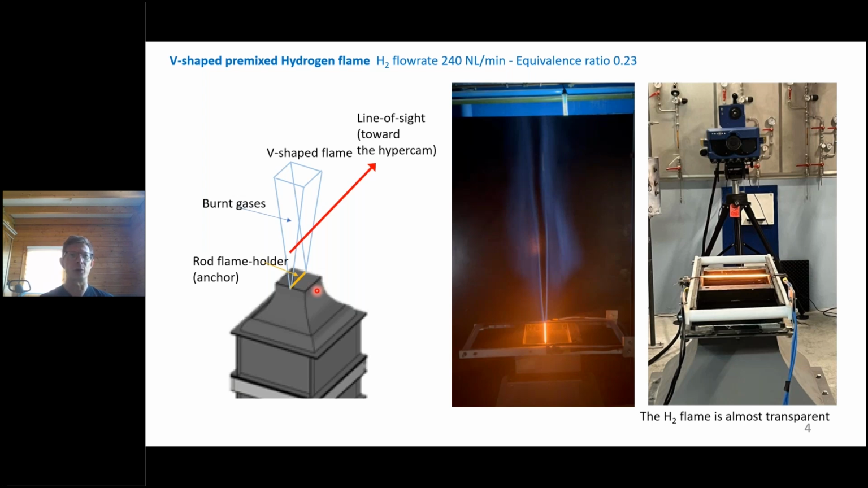Just to explain, this flame is quite particular. In this part there is a square vein, in which the premixed air and hydrogen is coming, that is the fresh gases, and the flame is anchored by this rod.